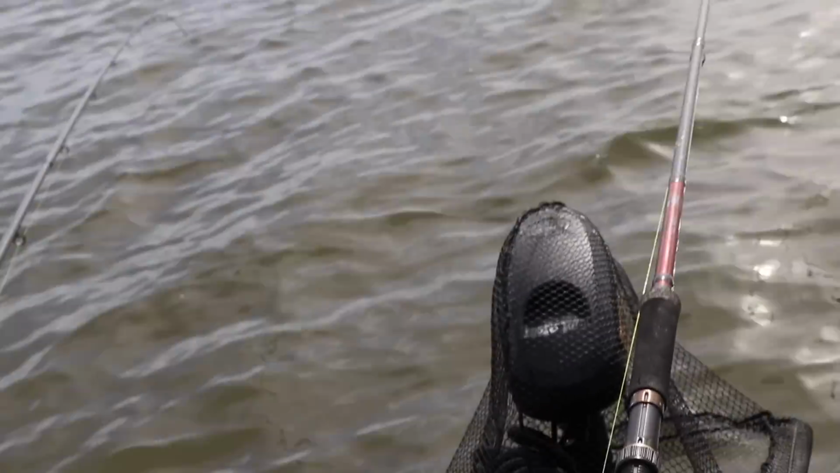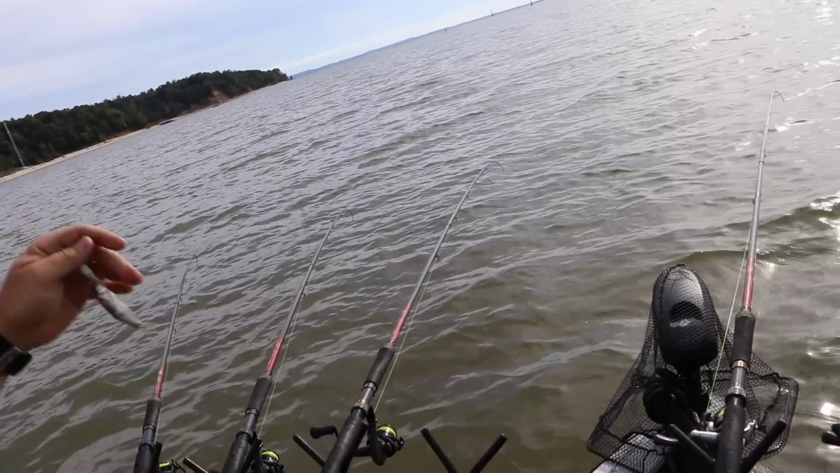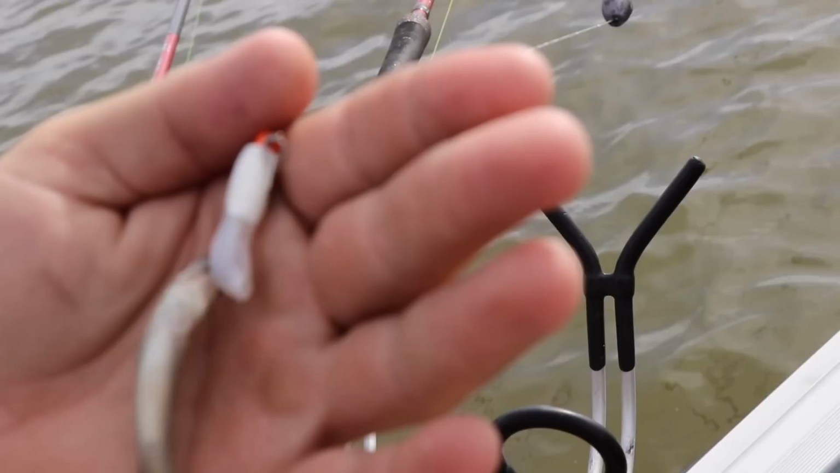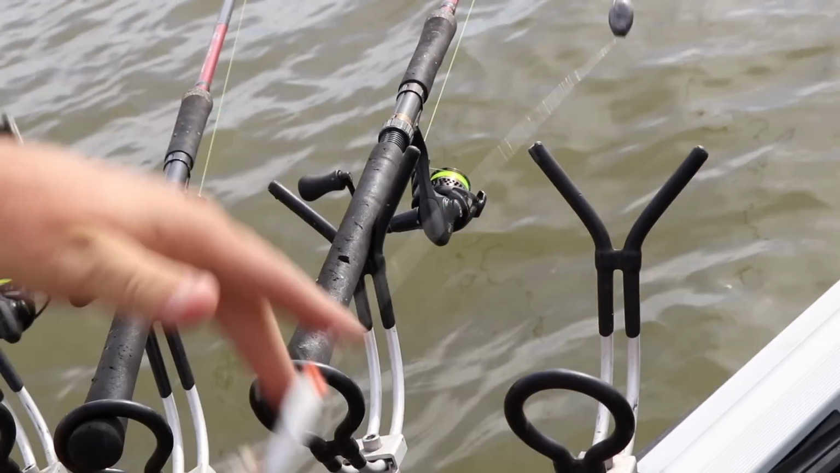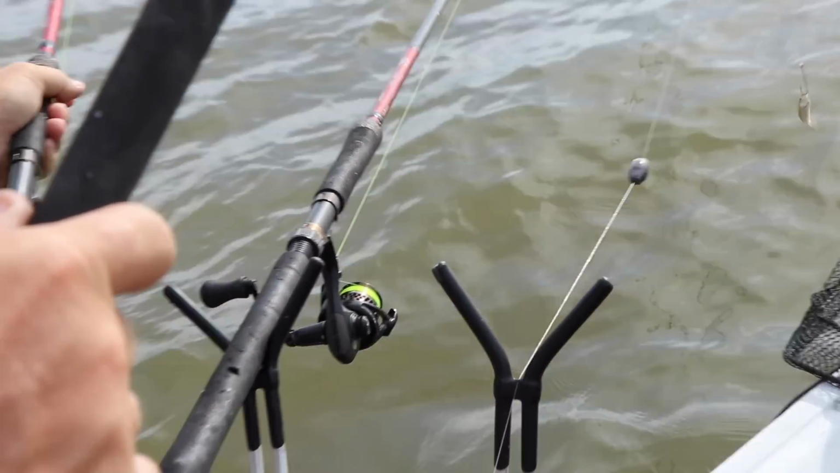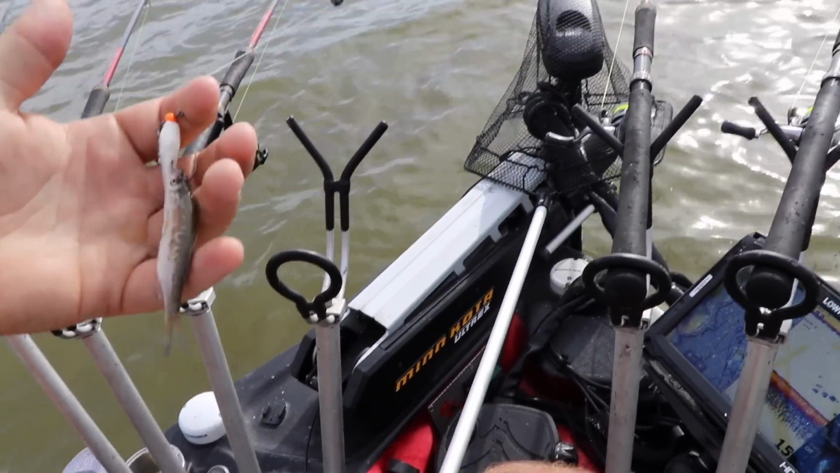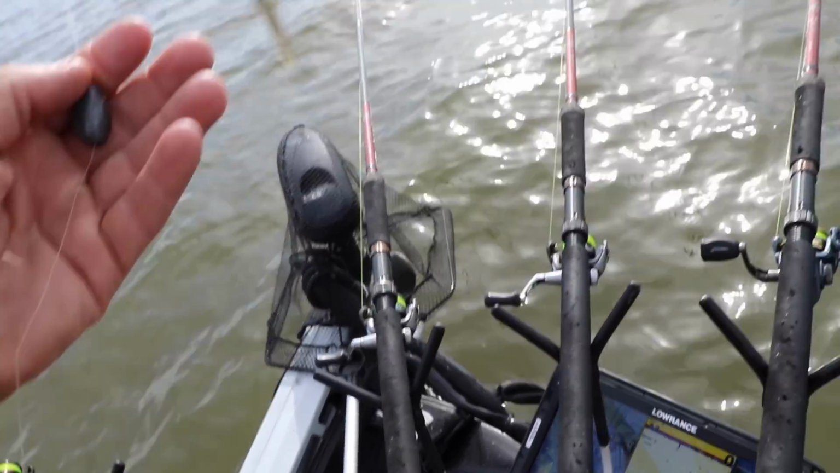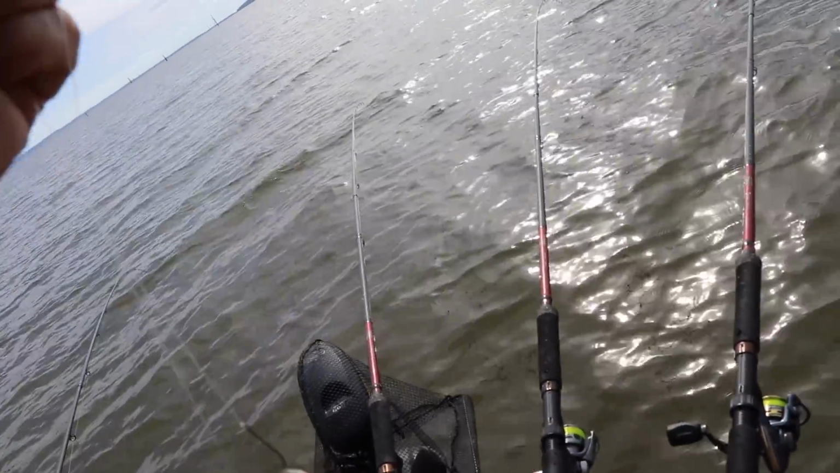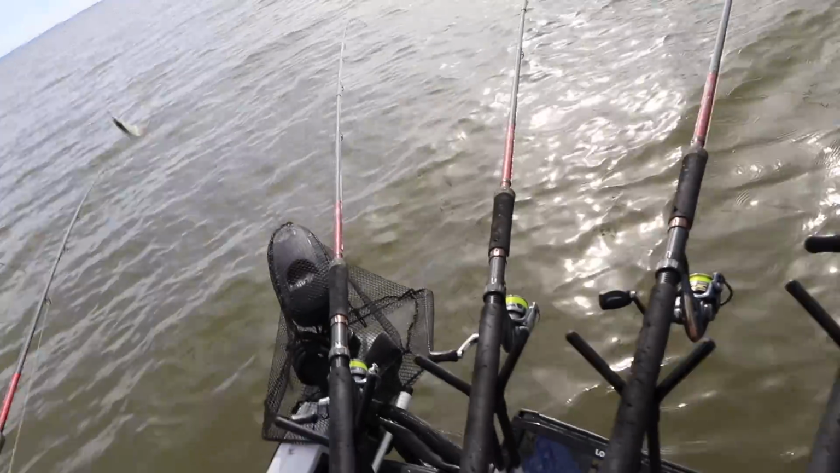Show these people this rig. Bring that thing in here. Here you go. Yeah, so he's got a little bitty 32nd ounce orange head and a white 2-inch slab slayer tipped with a minnow. And it comes down to a bell sinker and then a 3-way swivel up here, and then another. He's got a bare minnow coming off that.